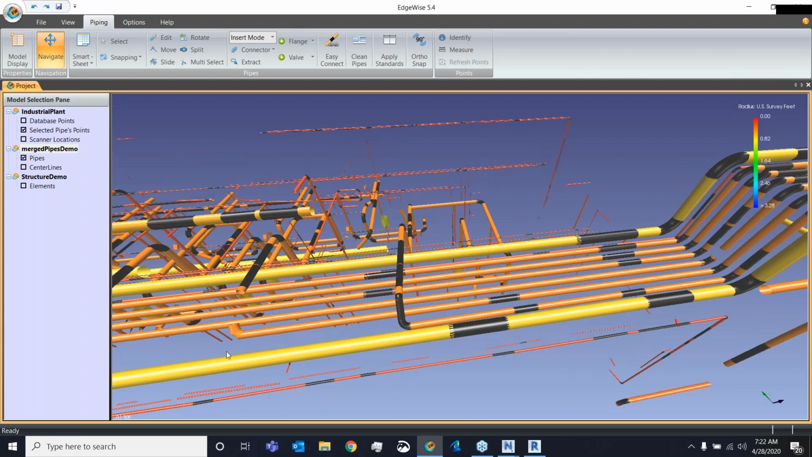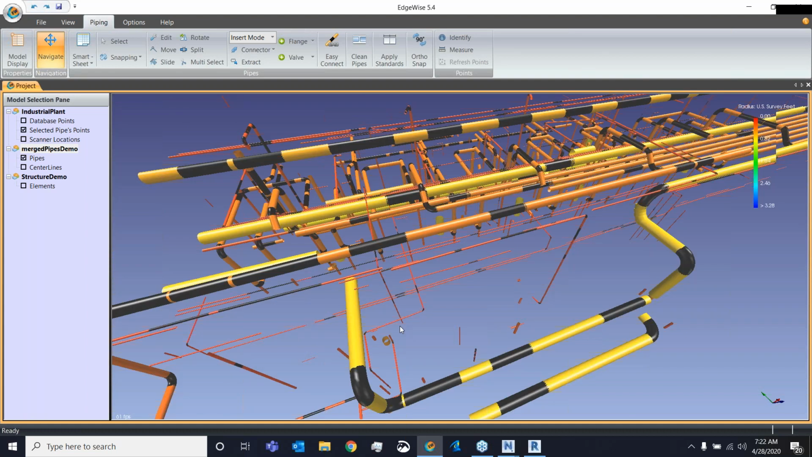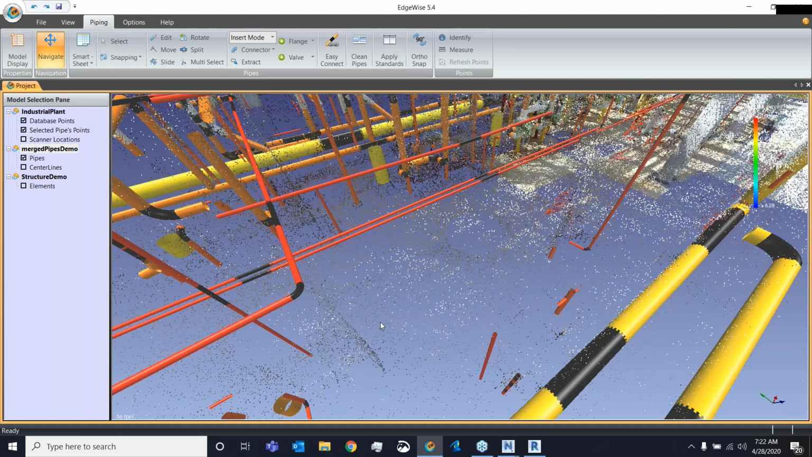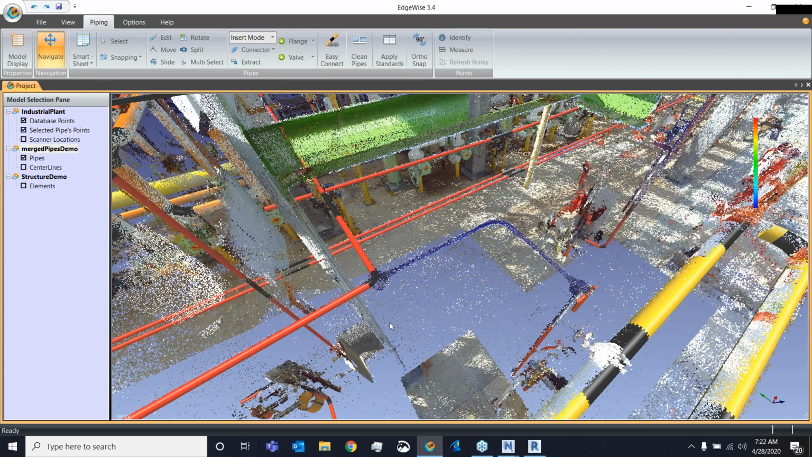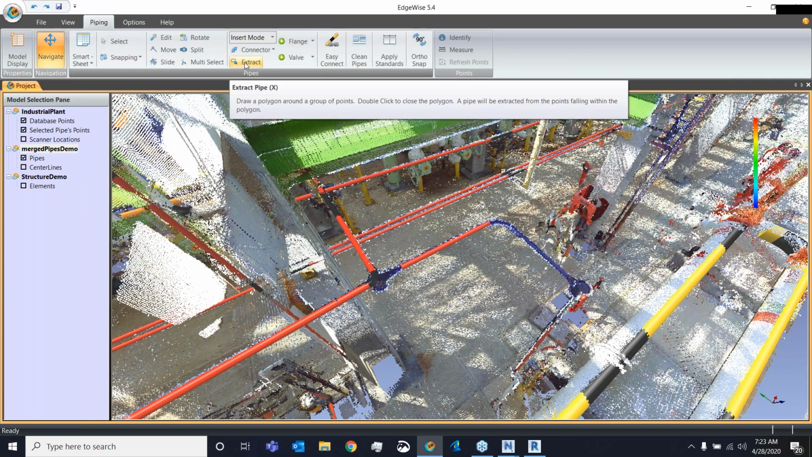All right. The next thing I want to talk about is a couple of the semi-automated tools inside of Edgewise. The first tool I want to leverage for today is the manual extraction tool. The manual extraction tool allows us to pull out any missing objects that Edgewise might have missed in the first initial extraction. The way it works, for example, on this piece of conduit, is I can draw a box around the point cloud data, double left click, give it a sec, and it'll extract that object out.